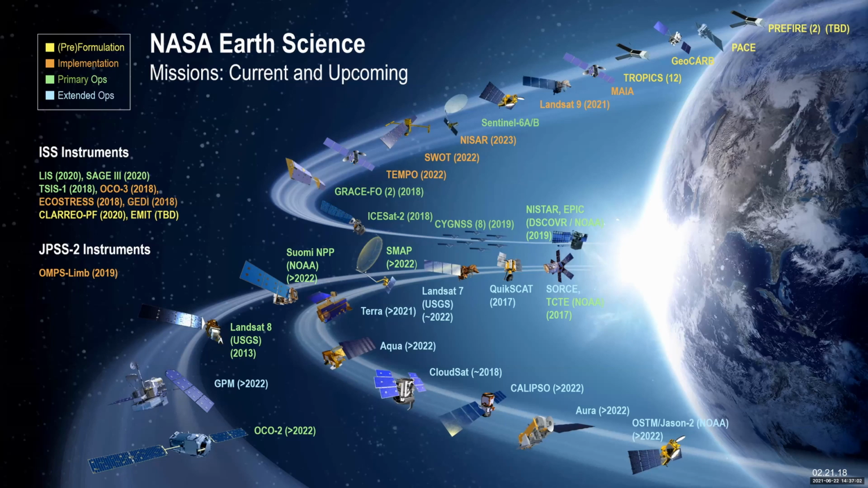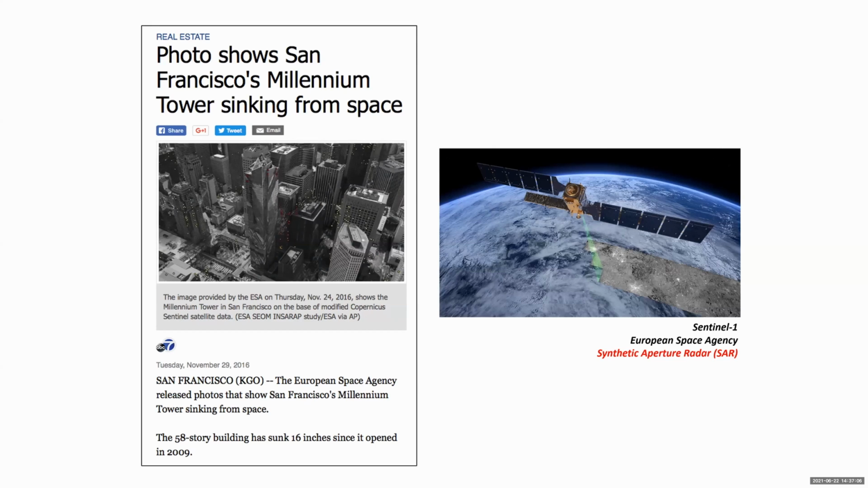Next slide, just to give you an introduction to InSAR and what its capabilities are, I go back 5 years to something you might have seen in the news about San Francisco's Millennium Tower being observed to sink from space. It had sunk 16 inches over a 7-year period.